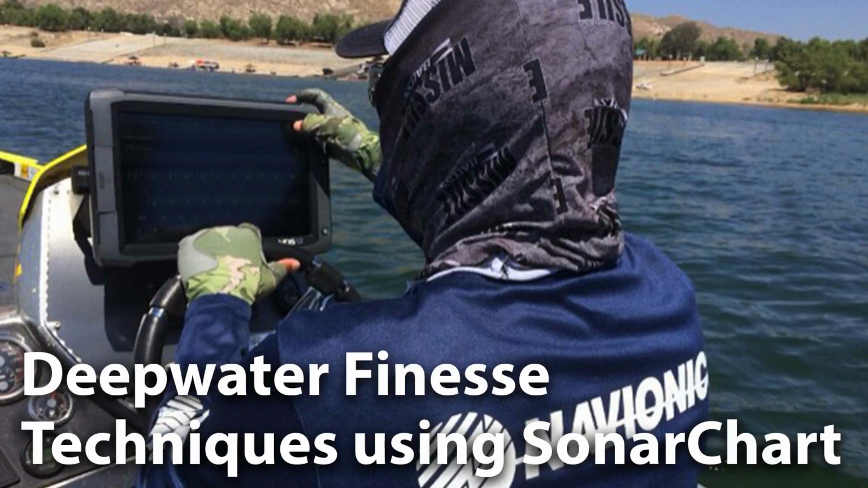Baits, traditionally people will use hand poured worms, 4-inch, 6-inch worms, but I've expanded, catch a lot of fish on a baby brush hog on a drop shot. Catch a ton of fish on shad pattern type worms. These are some of the baits.